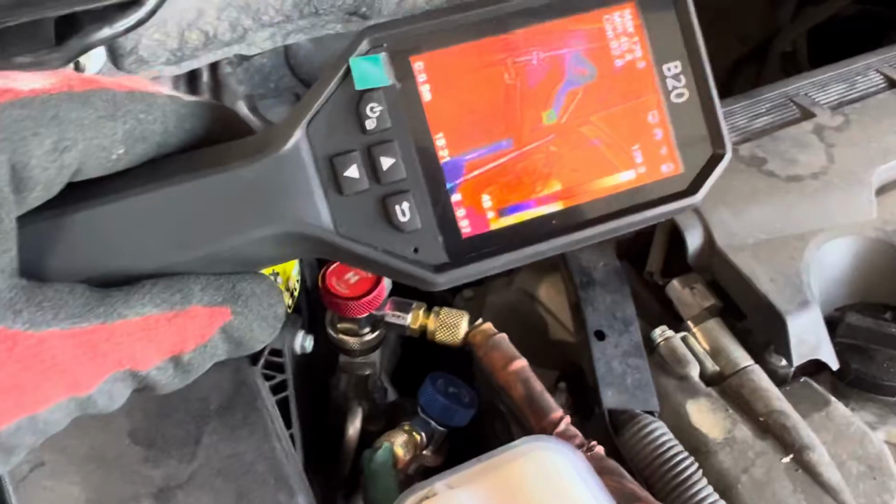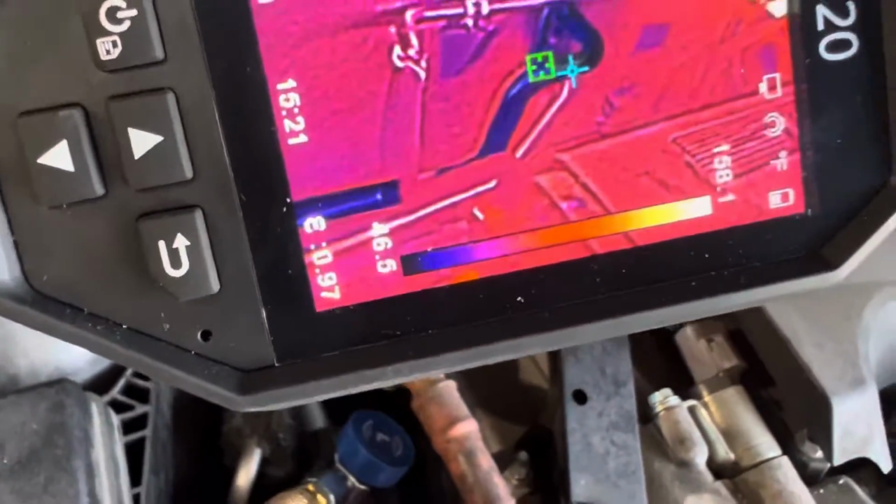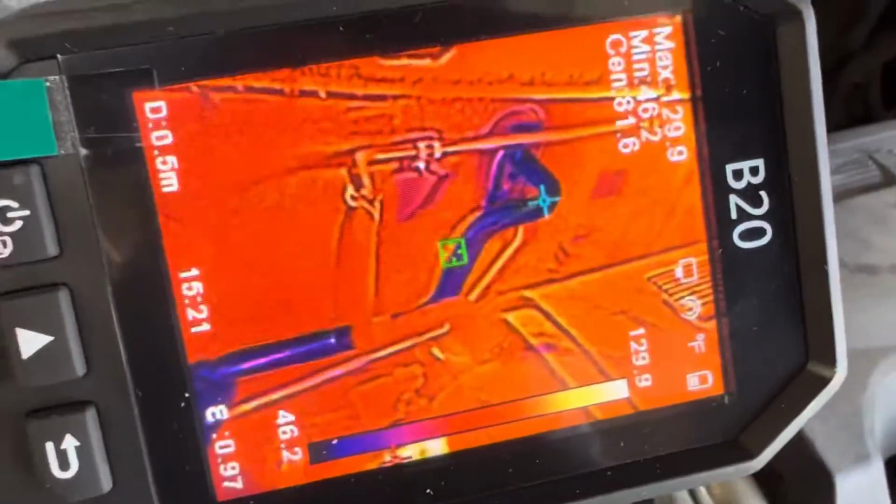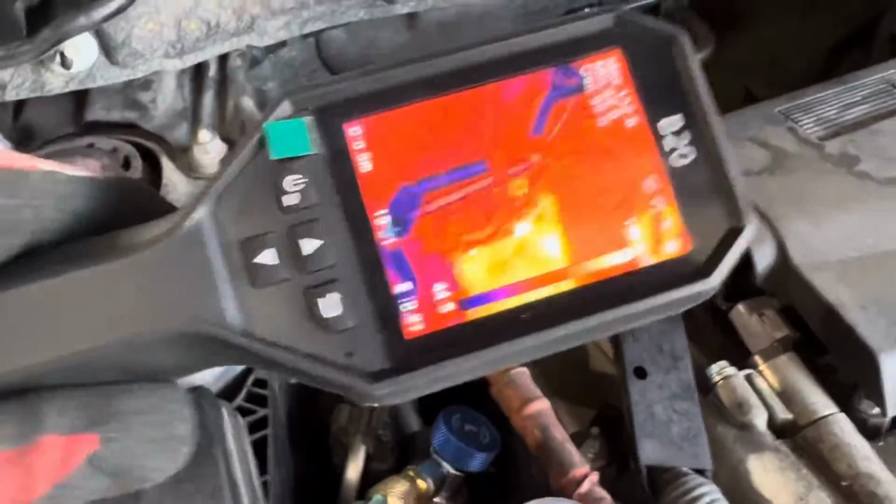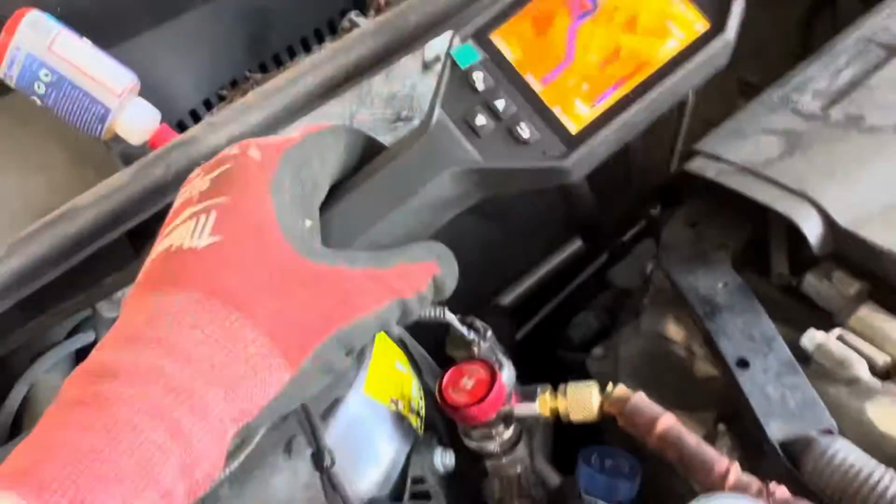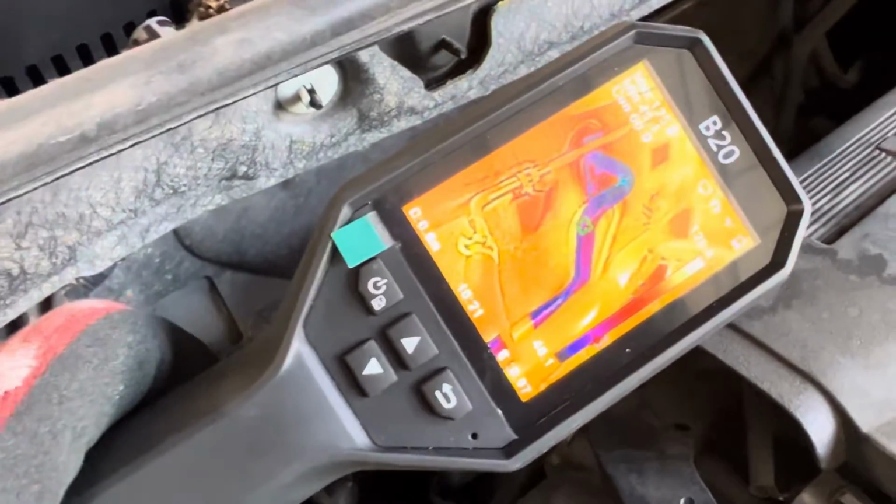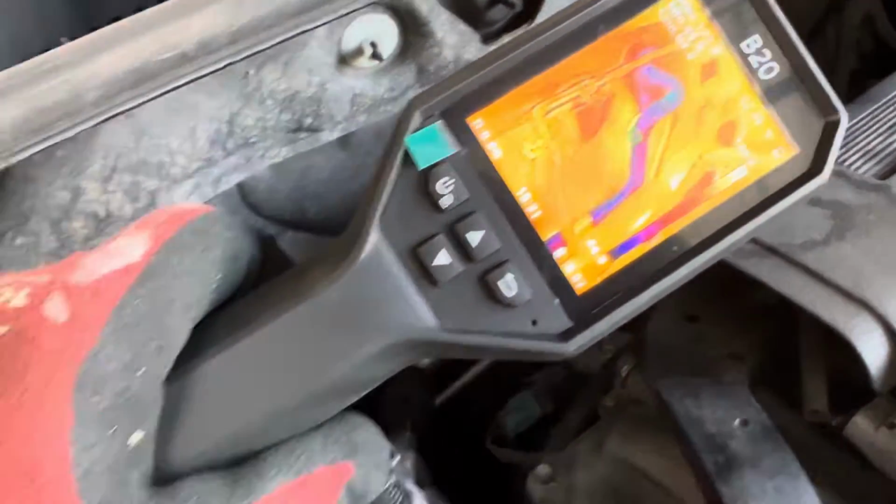And you can see the cold suction line. You see how black it is? That's our suction line right there. You can't take the temperature of it. Do not rely on your thermal camera by pointing it at something like that. There's so much radiant heat coming off of here that you cannot rely on it as a very accurate temperature, usually.